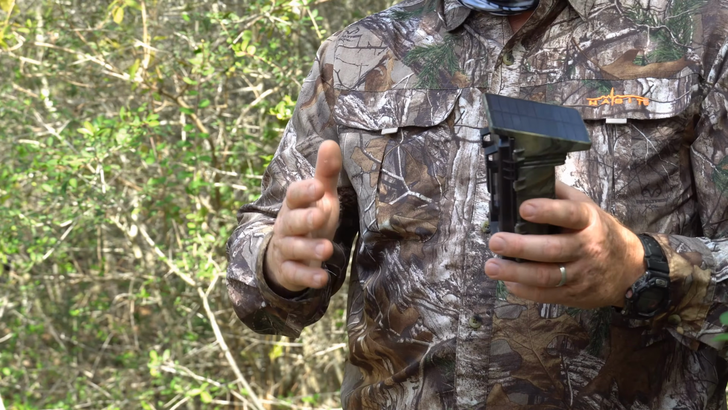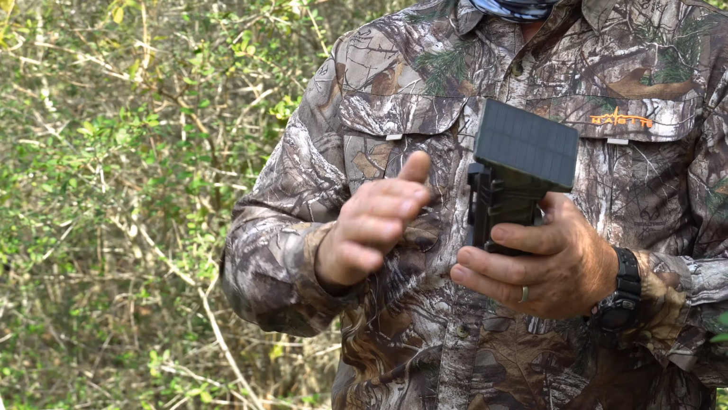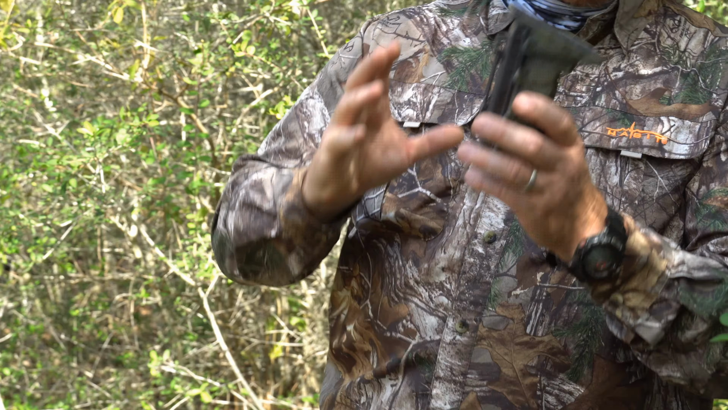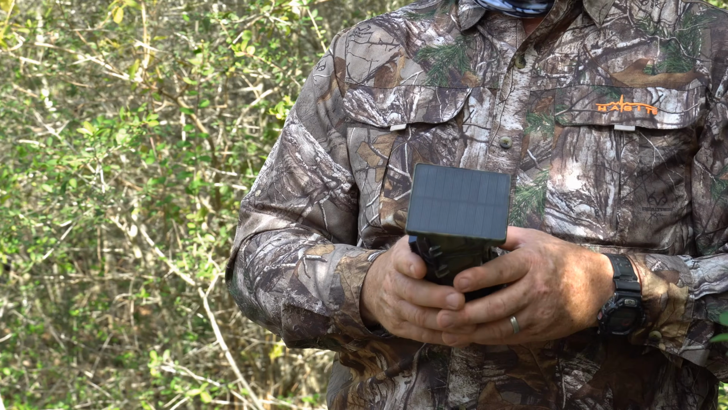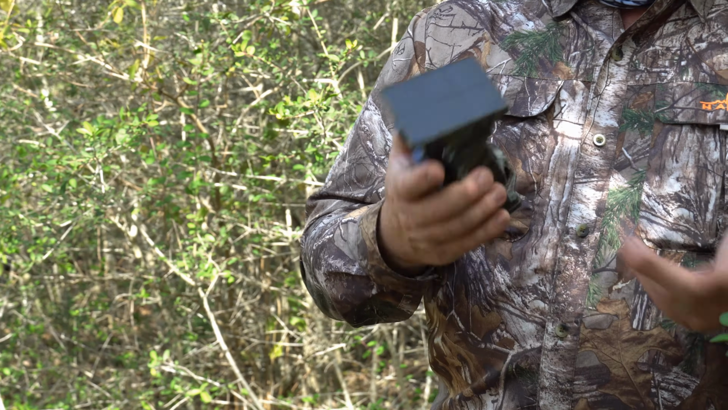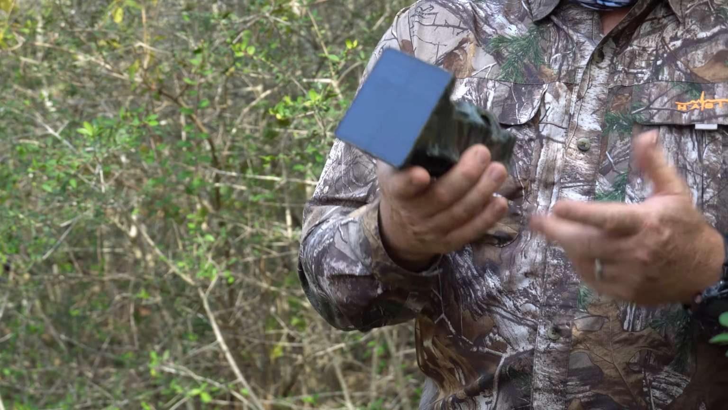It's kind of slow if you want to download a lot of videos, even if you're standing right next to it. It does take time to download a video, even over Wi-Fi. It's not the fastest thing. So if you wanted to download 100 videos, it would be best to take the card out of the camera and do it directly, because you're going to be standing there for a couple hours trying to download all those videos. Outside of that, it works just fine.